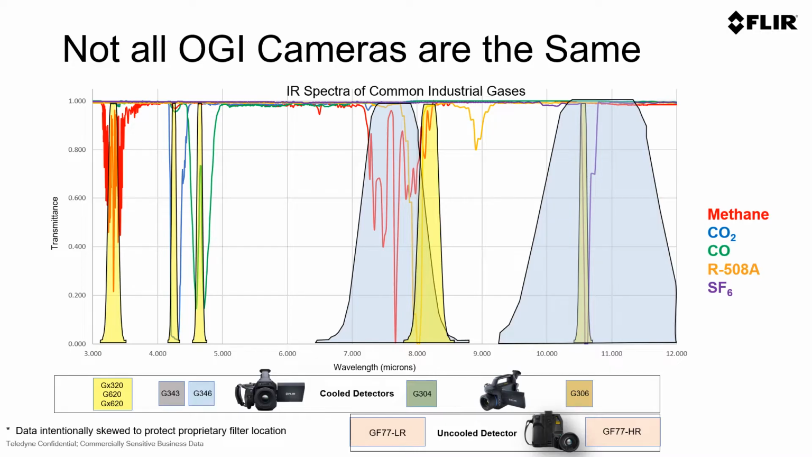Some other common gases in the world, like carbon dioxide, which has a response around 4.3, carbon monoxide, which is around 4.6, and some refrigerant gases, in this case R508A, which is right around 8, which fits into our G304 camera for refrigerants or hydrofluorocarbons from 8 to 8.6 micron. And another very common gas for us is sulfur hexafluoride, which is a common gas for insulating in the electrical transmission market, has a response factor that peaks around 10.6 micron.